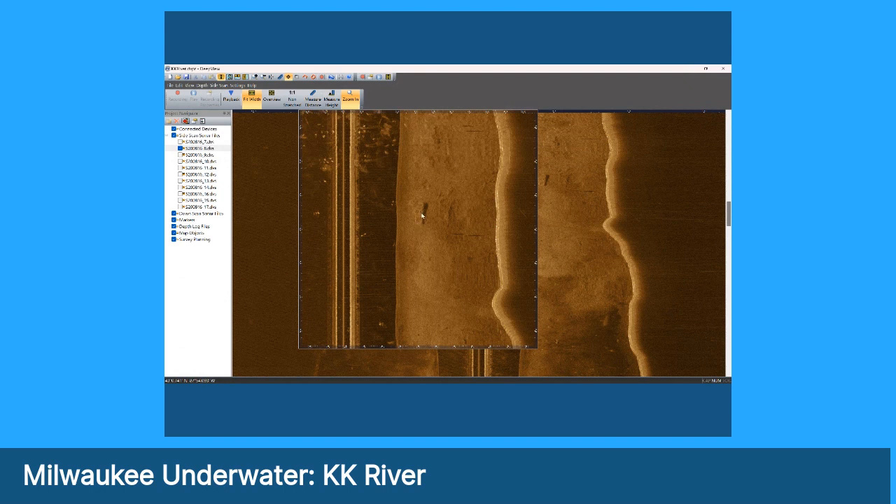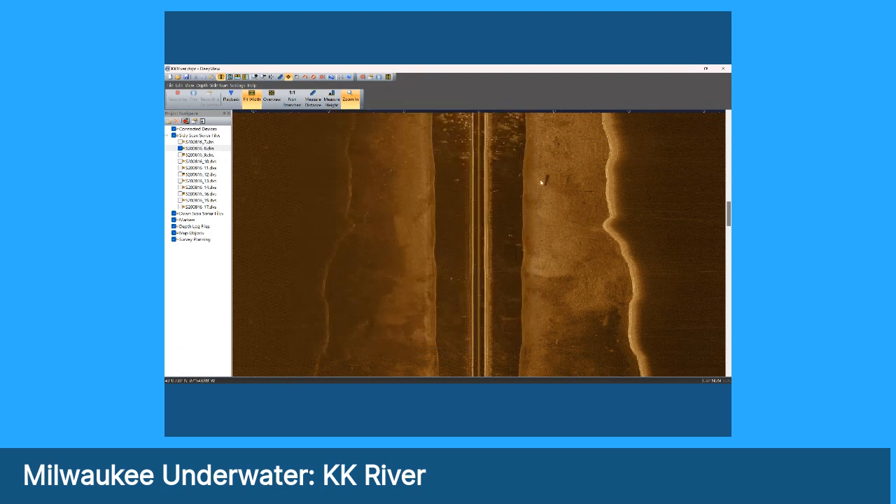One of the interesting features of this sonar is that I can put my cursor over any object and see the exact coordinates of it, GPS in great detail. So if any of you are interested in learning the coordinates of any of these objects, let me know. I'm happy to share them. But I believe this is a pickup truck on the bottom. Let's continue onward for a little bit.